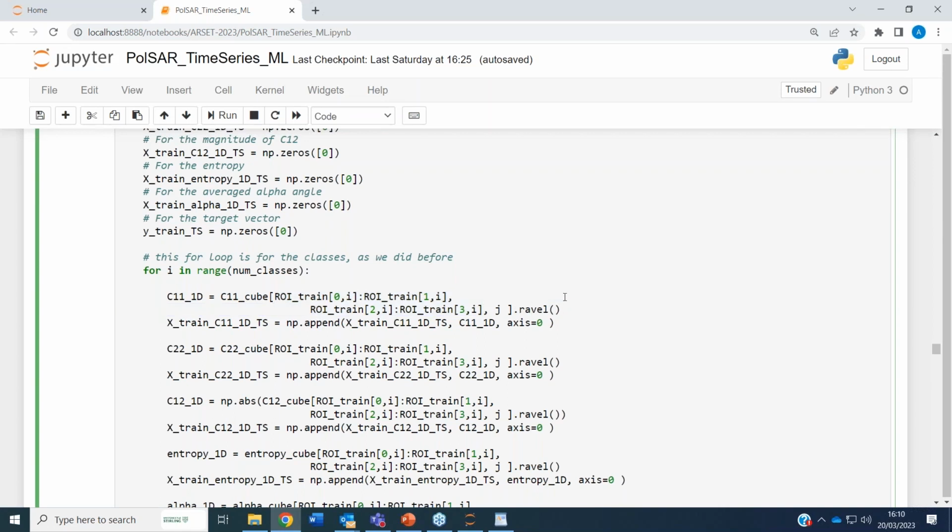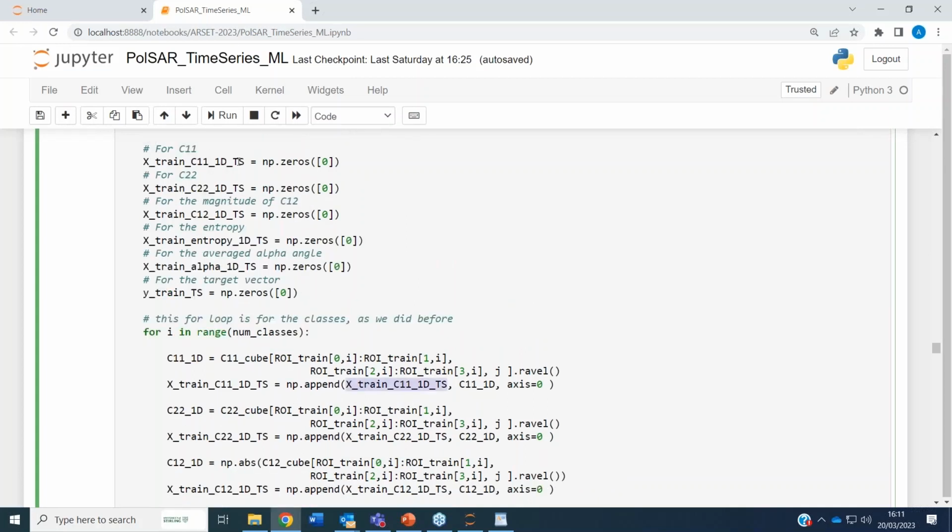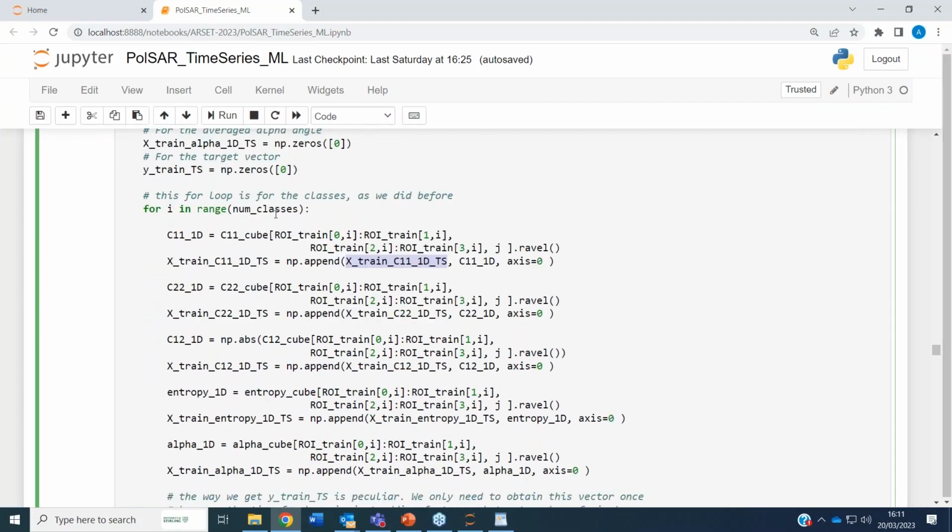We ravel, so we make it 1D, we store it inside the C11 1D, and we append to these vectors, which we have initialized here as 0 vectors. So as before, we go first with class 1, then class 2, the pixels for class 2 get appended at the back of class 1, then class 3 at the back of class 2 and class 1, then class 4 at the back of class 3, class 2, and class 1.